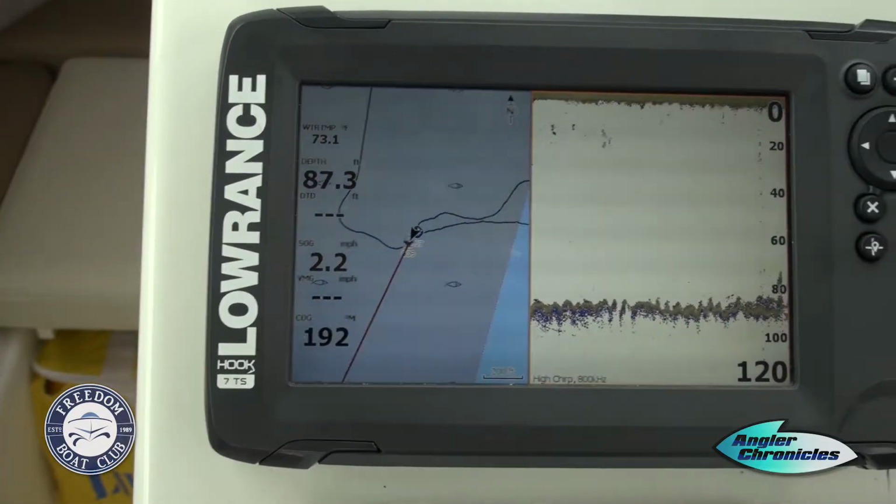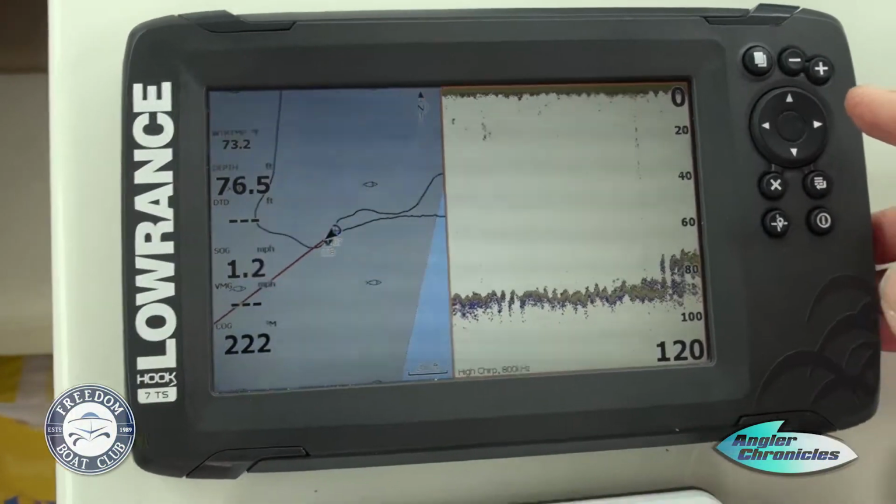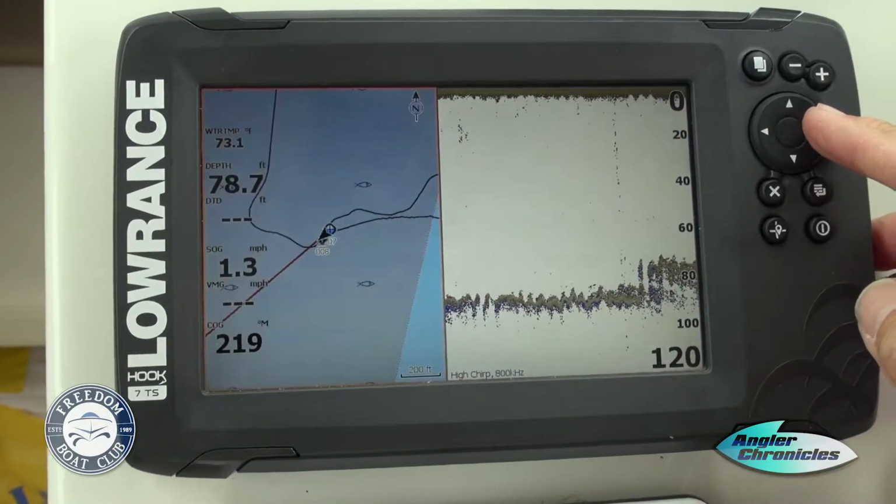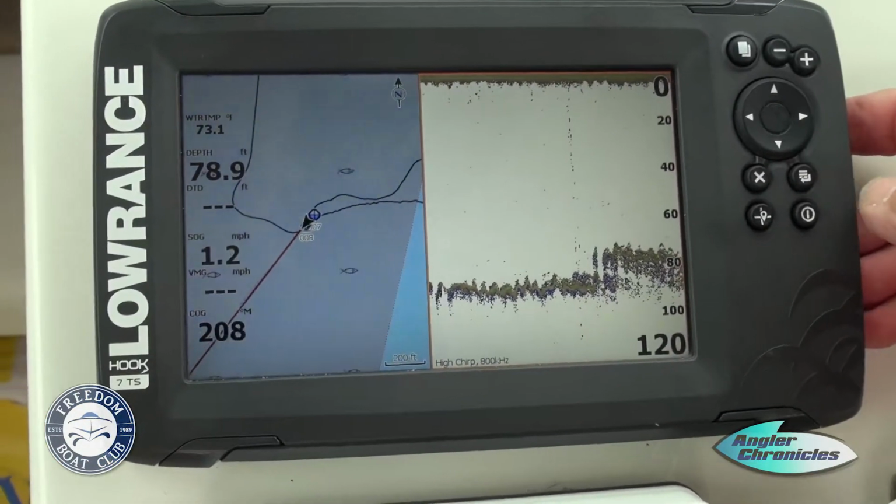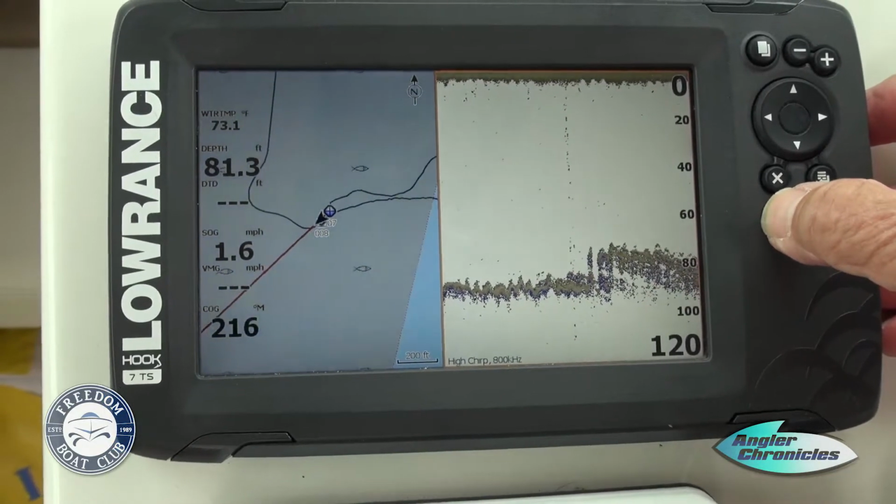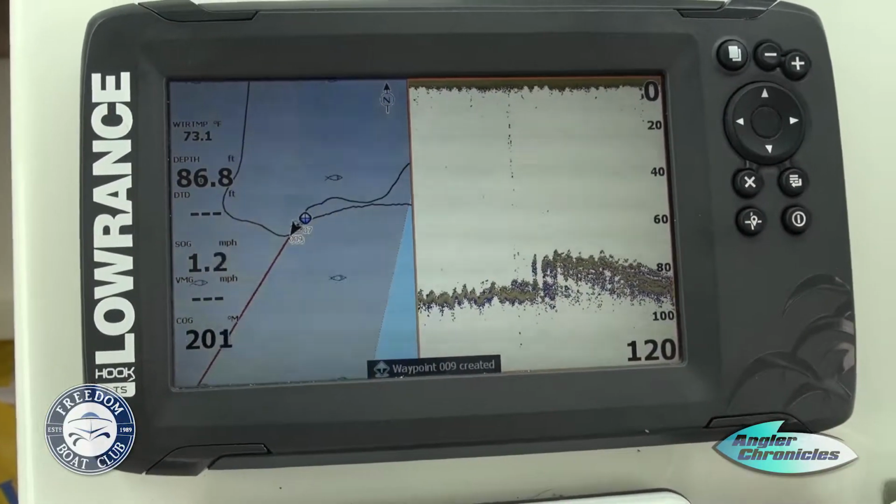Look at here, Danny. Look what's coming up. Show them how to mark that. Okay, that's really easy. As you see, we've got a lot of stuff starting to happen on the screen here. This is a spot. Once again, we need to go to our right to mark this. Okay, and we want to go ahead and press and hold this particular button right here. Okay, and we're going to mark this spot, save it as number 9, and now we have a spot right on top of that where that hard spot is.